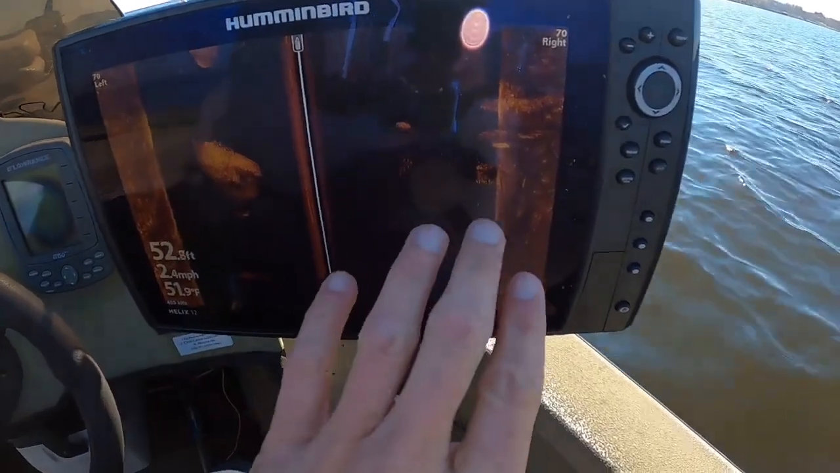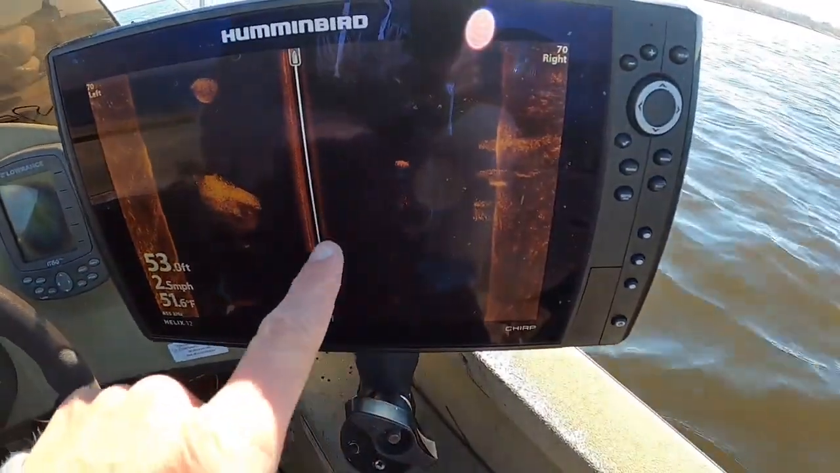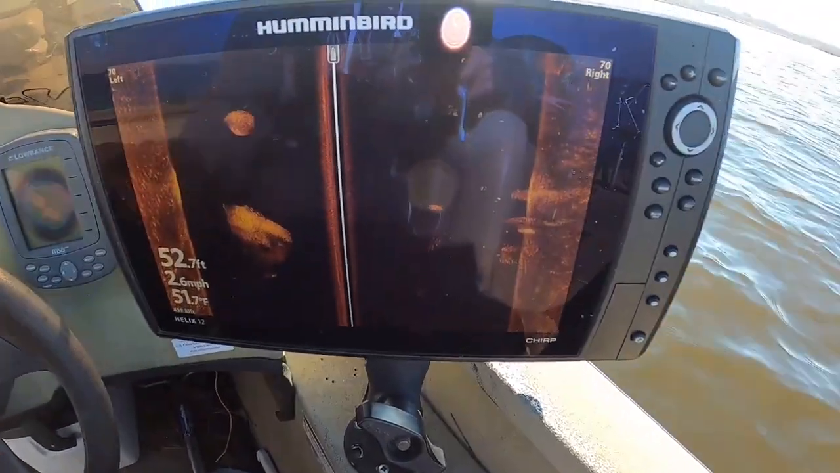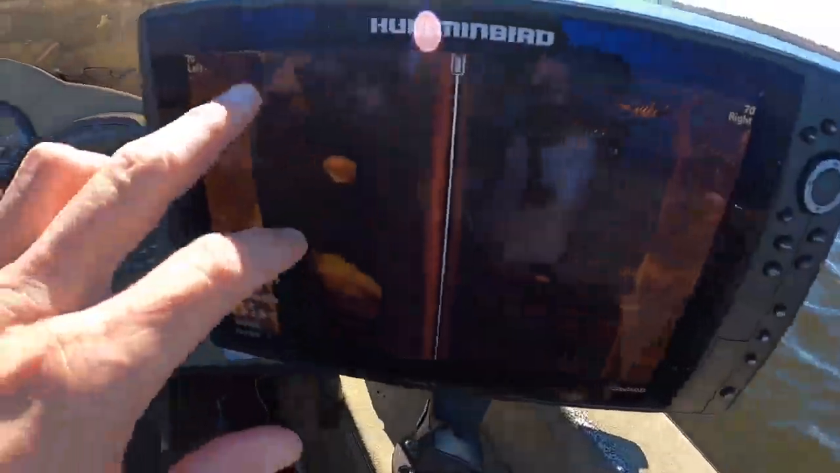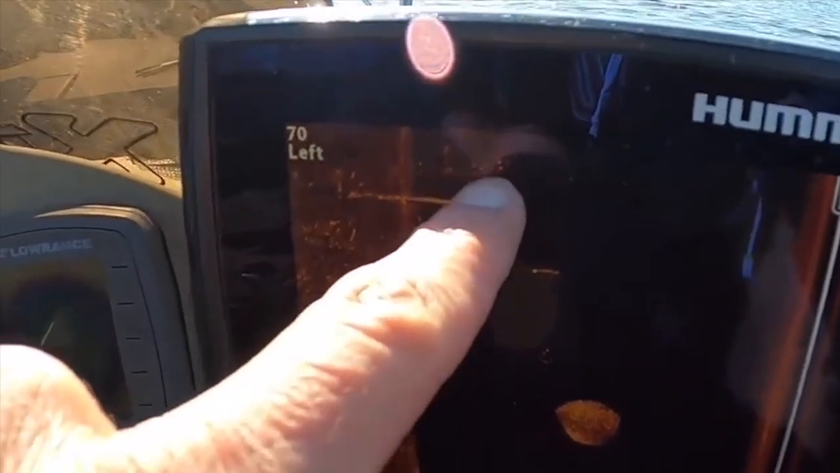We're in an area, you can see the water's 52 foot deep. We're in an area that there's a lot of bait fish, and there's also some standing timber, and we're going to use the live scope over there, try to locate some bigger fish in the standing timber. You can see some trees right here. There's some fish in those trees right there.